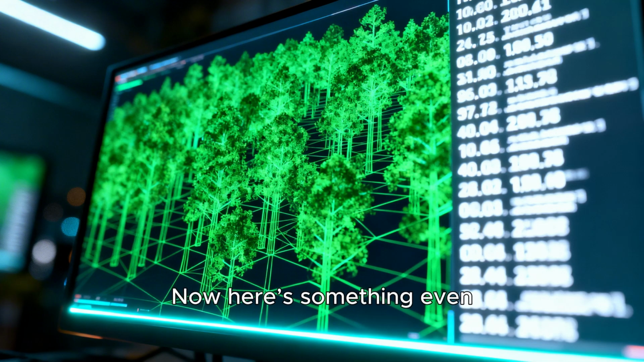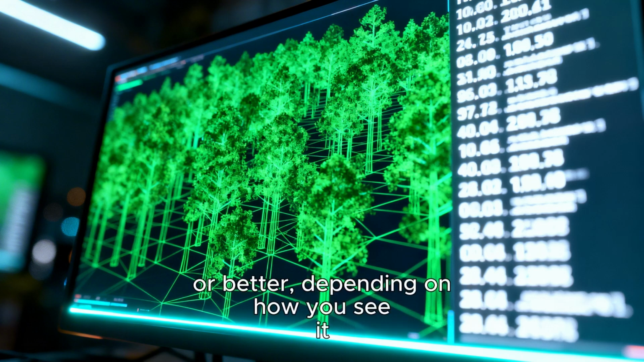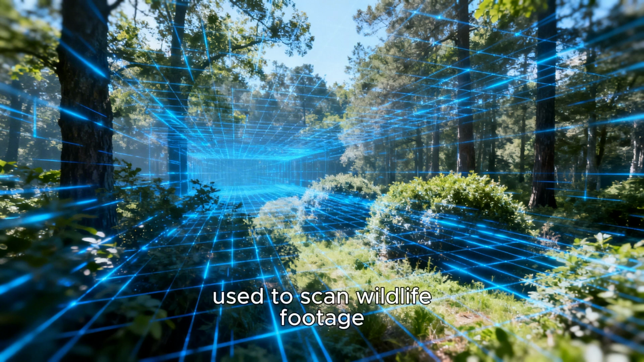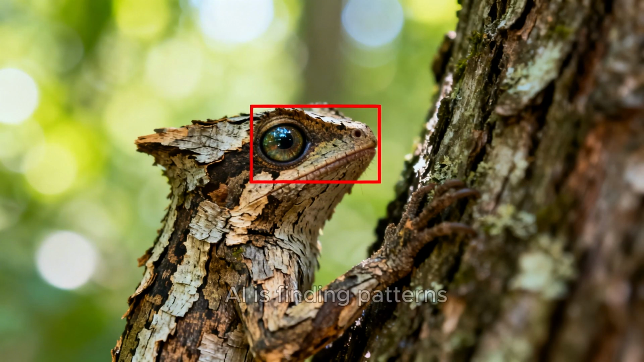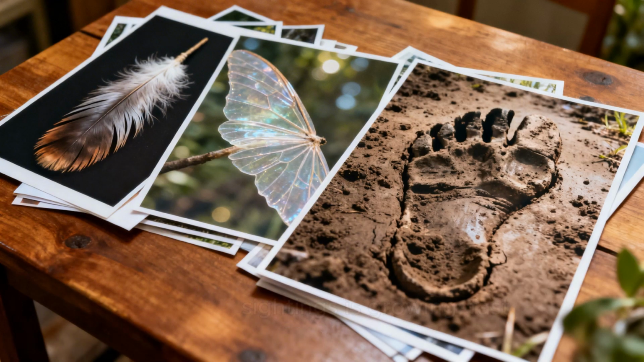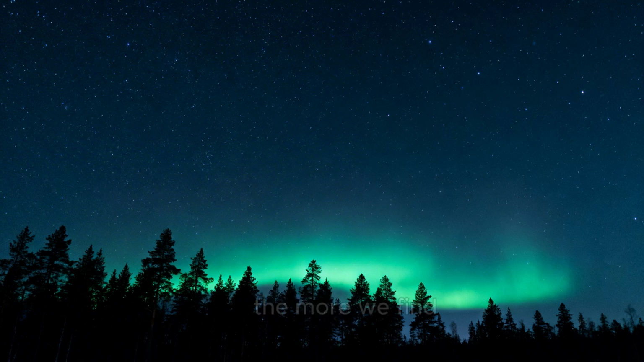Now here's something even more interesting. Technology is making this situation worse, or better, depending on how you see it. Artificial intelligence is now being used to scan wildlife footage. It can process thousands of hours of video in seconds. And guess what? AI is finding patterns humans completely missed. Clips that were ignored before are now being flagged as unidentified, meaning the number of unknown sightings is growing fast. This isn't slowing down, it's accelerating. And the more we look, the more we find.